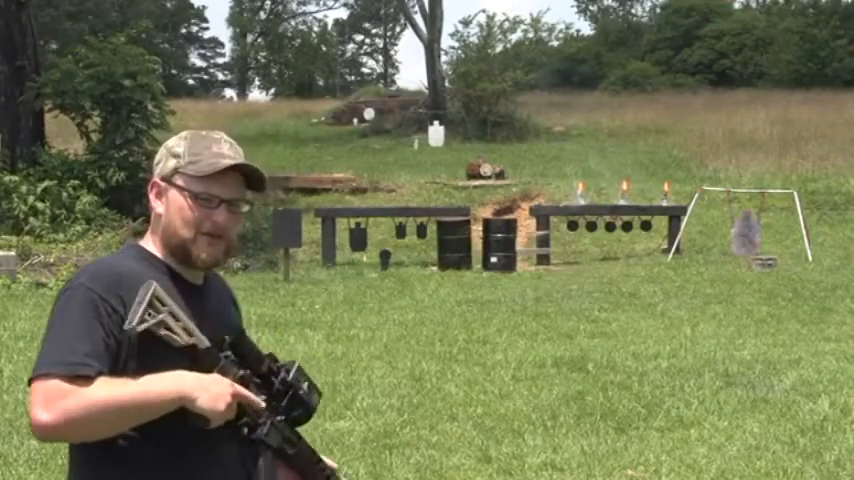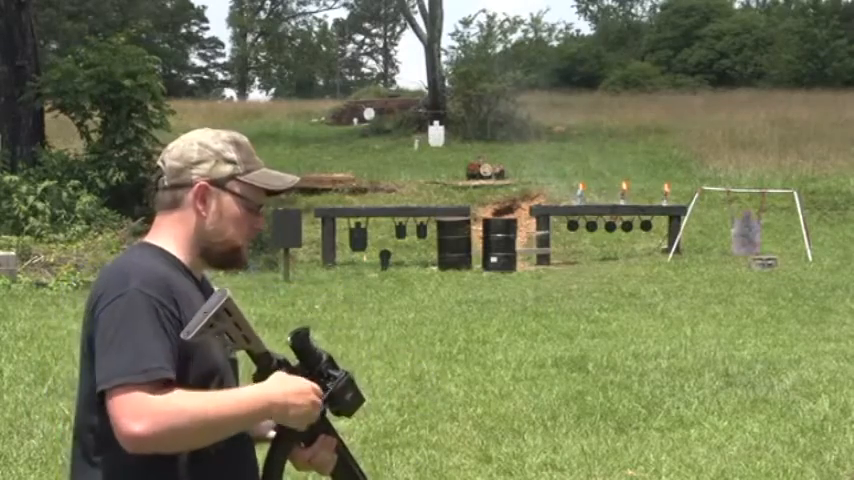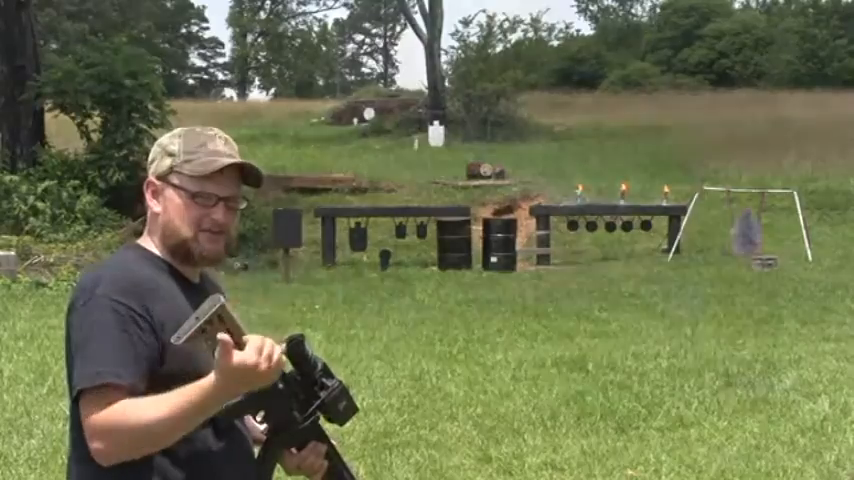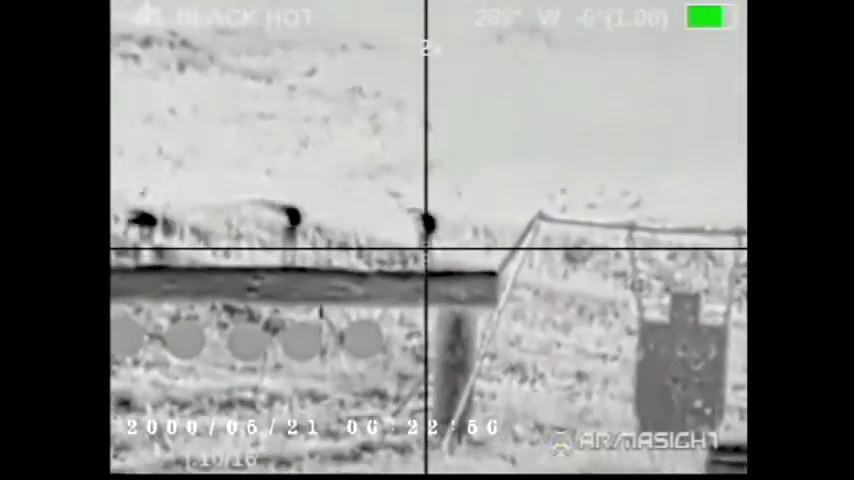We're gonna see if we can make some nice fireballs and catch them on the thermal. I did change the reticle on this to show you the mil dot. Chad is recording in fire and ice. I'm recording in black hot. Let's have some fun here. CCI subsonics.